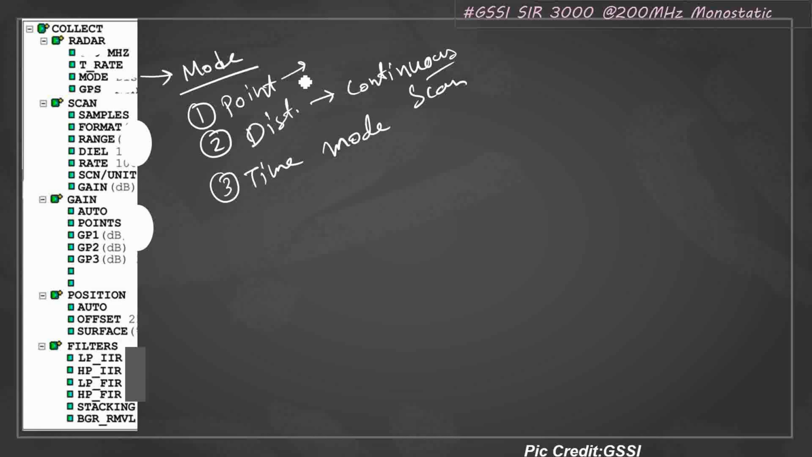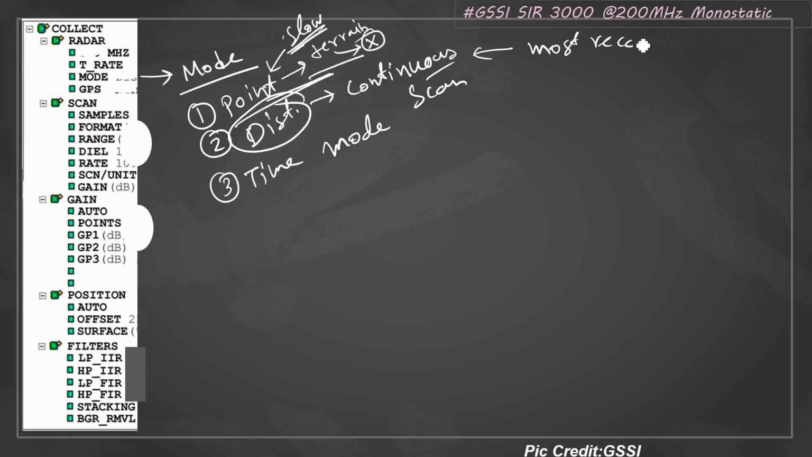Point mode is used when the terrain is very difficult, when the terrain is not so good. In that condition, you will be using point mode. Point mode is time taking. It's not fast. It's a very slow data acquisition process. What about the distance mode? This is most recommended.